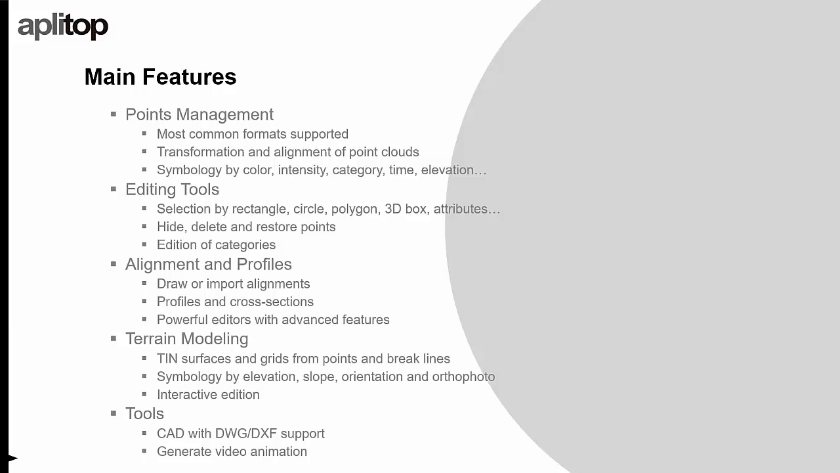We also generate profiles as MDT point cloud does, and we can import or draw alignments. We can generate profiles and cross sections using those alignments, and we have developed powerful editors with many features to work with alignments. In the same way, we offer many tools to work with surfaces and grids.